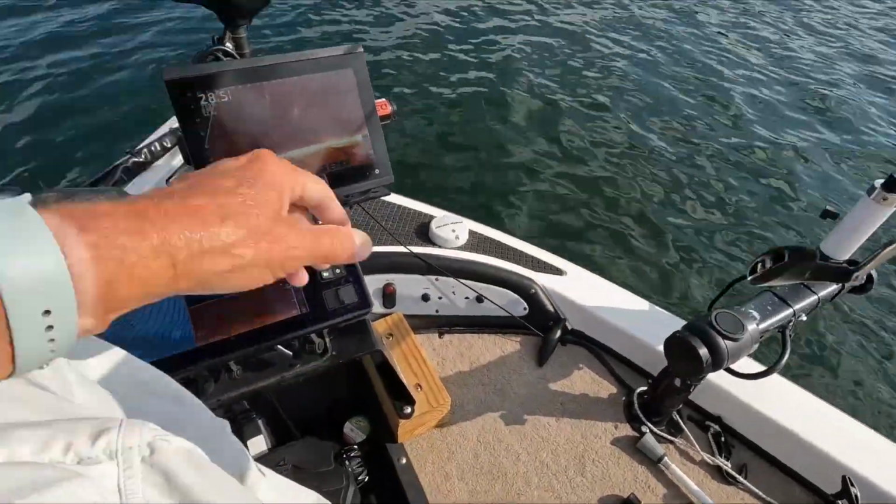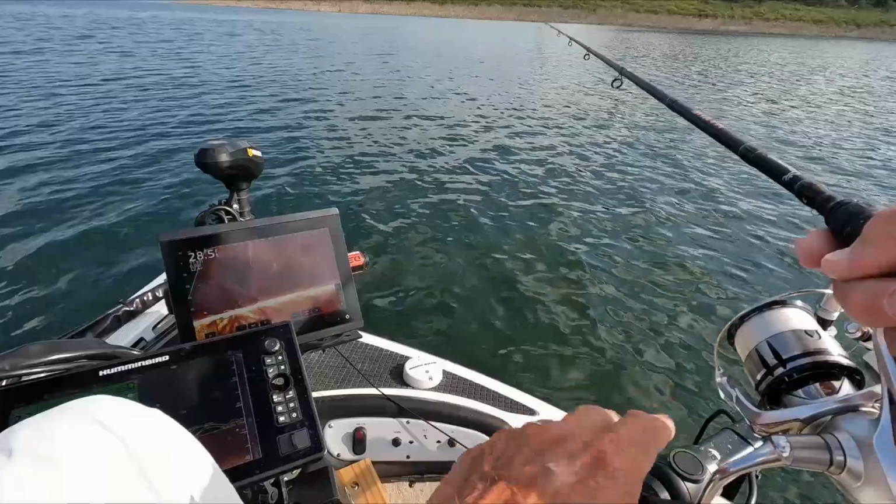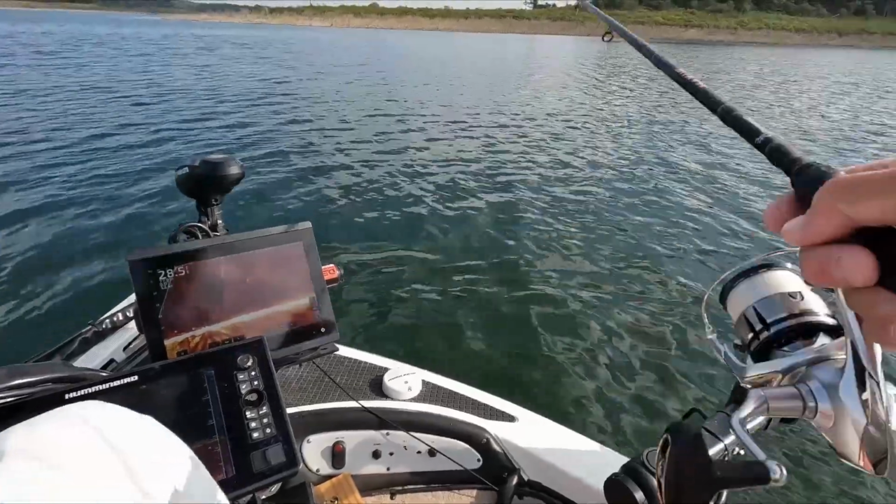And we got a school of fish below the boat here. Whatever they are, they're small.